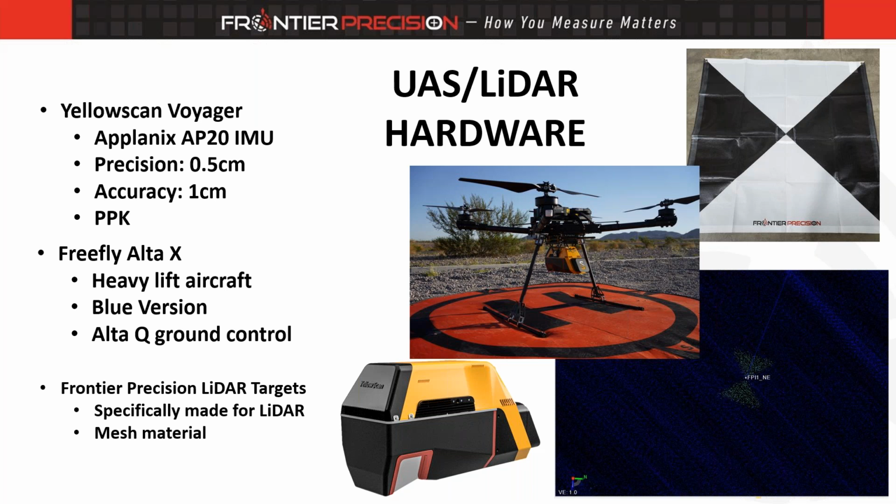The sensor we used is actually the YellowScan Voyager. This is based on a Riegl 120 sensor. Each manufacturer has their own IMUs and such that they put into them, so ours run an Applanix AP20. We can also get an AP50 in there. Applanix, for those of you that aren't familiar with them, is actually a Trimble company, so there is Trimble hardware inside of there. This is the best aerial LiDAR unit you can get in terms of the UAS platform. So we'll be running about 1.5 million points per second with those precision and accuracies you see on screen there.